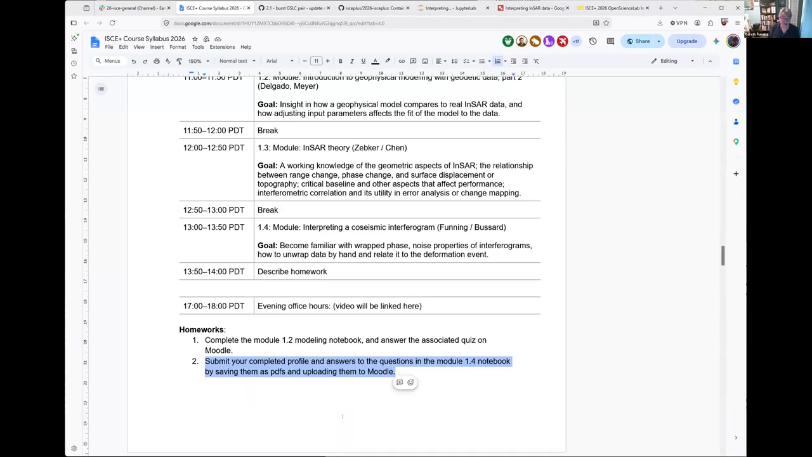The second thing is to submit your completed profile and your answers to the questions in the notebook. So all those things that we were just talking about, the throw and the faulting, there are spaces in the notebook for you to type your answers in. You might have to edit the cells to do that, but that's good practice. Make sure that those answers are reproduced in there, and then save your notebook as a PDF and upload it. Now, people have been having some issues with saving their notebooks as PDFs.